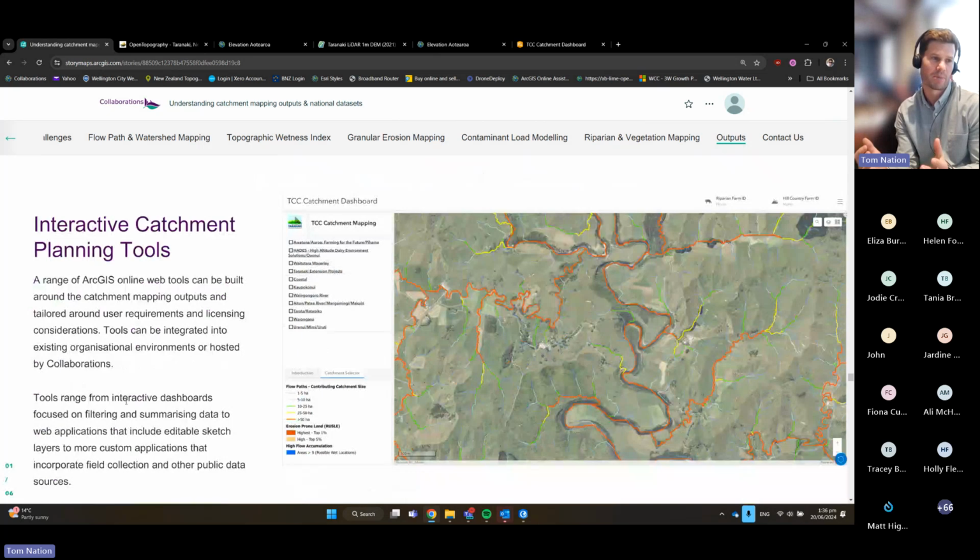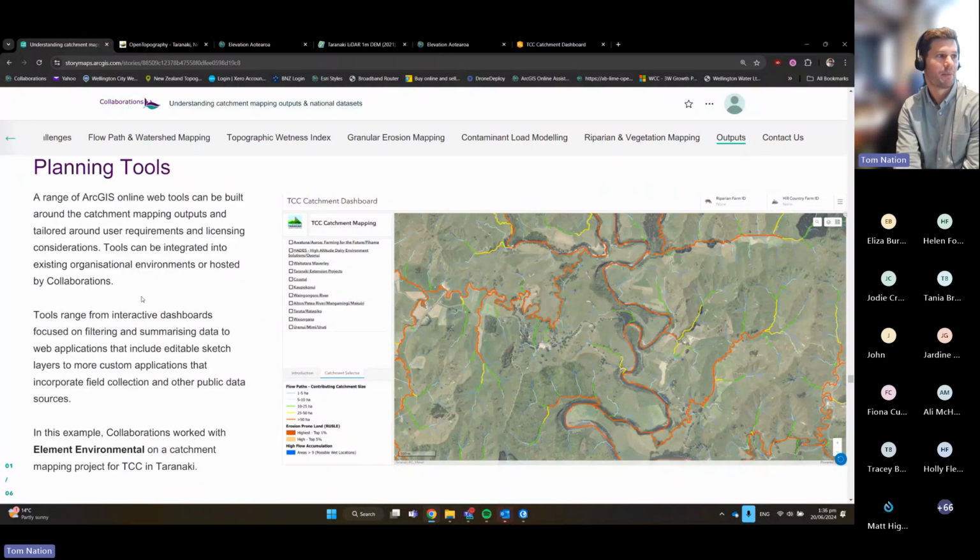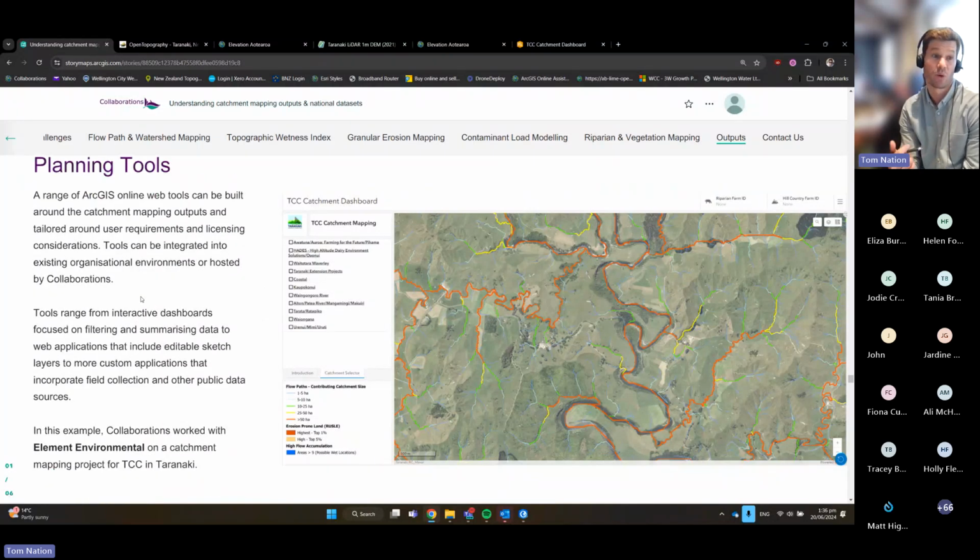so we've done all this work, how do people actually access it? What do they do with it? So interactive catchment planning tools are some of the outputs we've been creating. And so ArcGIS at the moment, and that's the platform we use. And you can see this is all built in a story map, which is another kind of output.